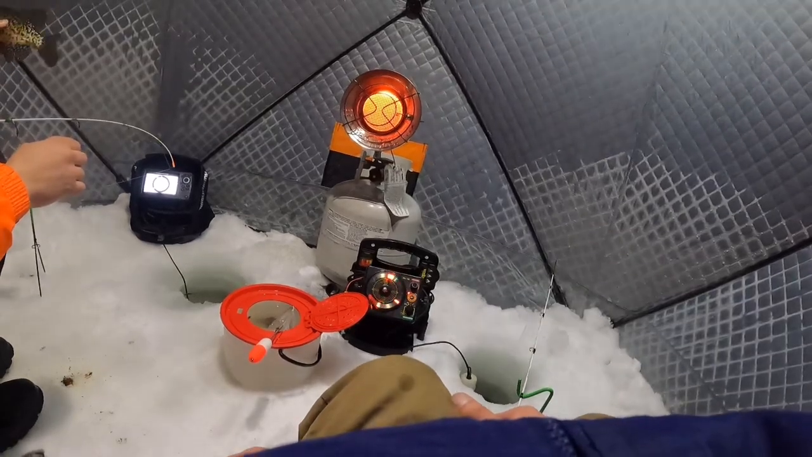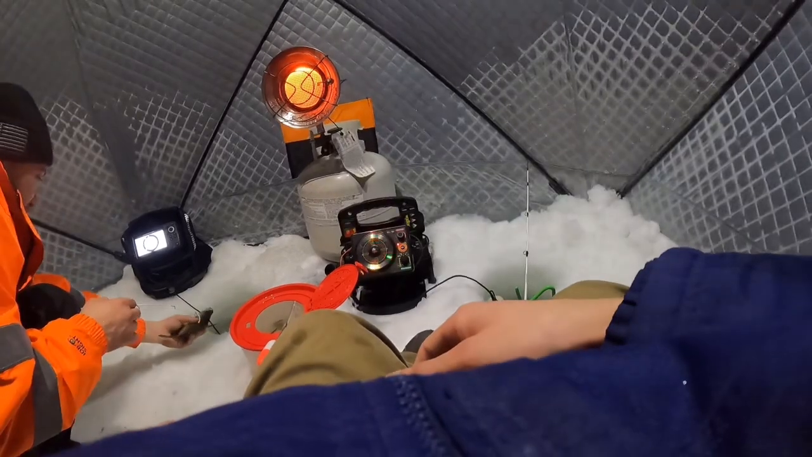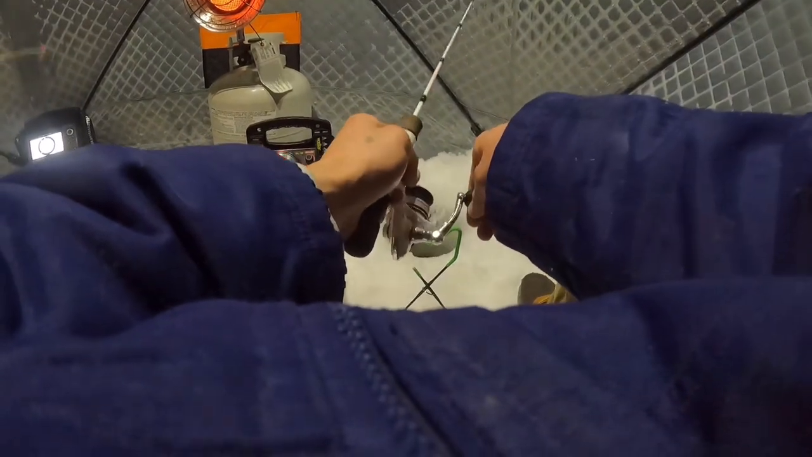A little smaller guy. We'll let him go. Yeah, you can swim again. He darted down that hole. He was ready to escape. He's like, what kind of voodoo is this? What kind of dark magic?